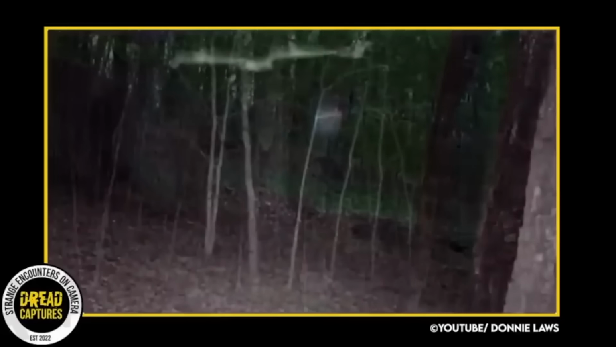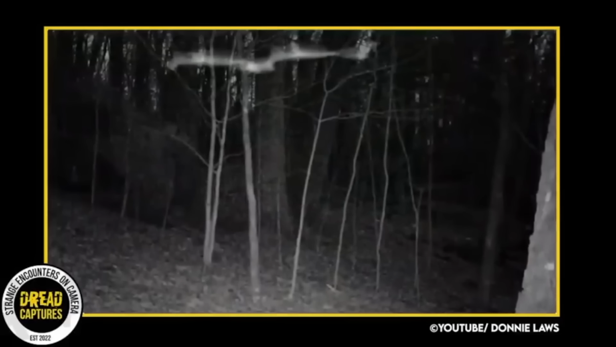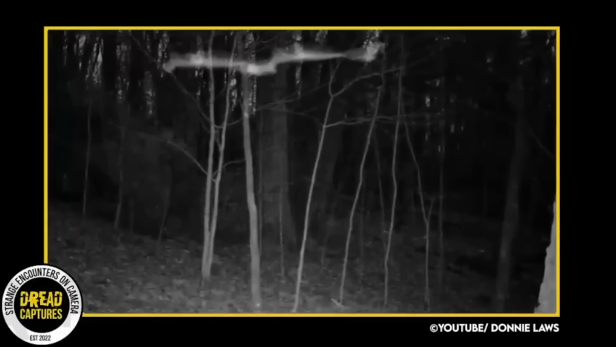The next smoky figure floating through the air he calls the ghost bird picture. This capture was a little closer to dark, but same trail camera, same spot. He says the camera's been here for over 10 years and never caught anything like this ever.